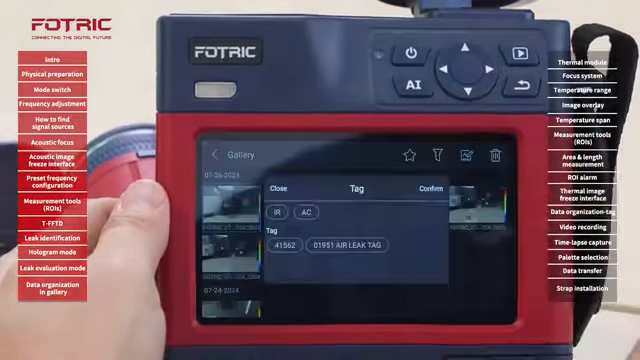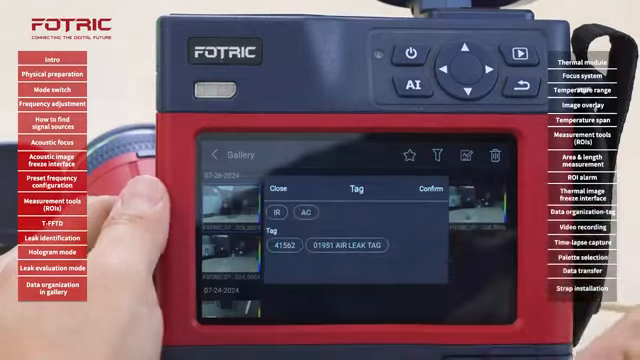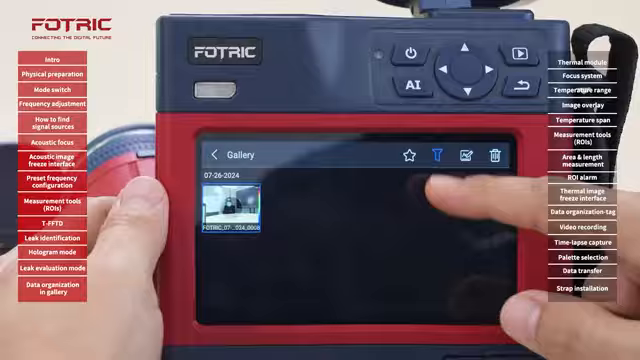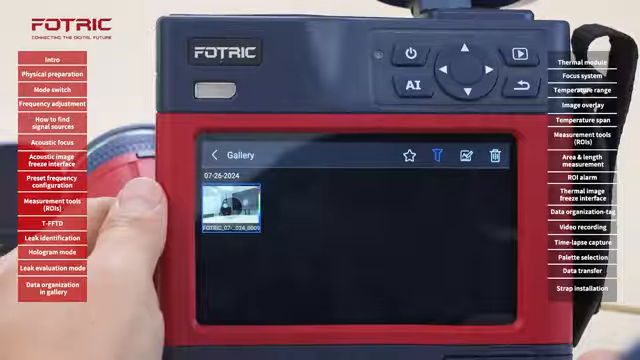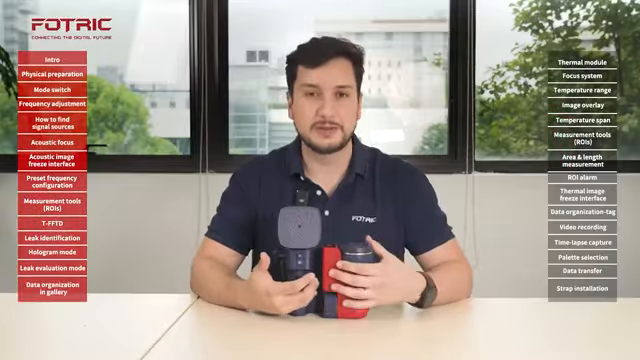I will tap on the funnel and I will see the specific leaks that I have found. So if I want to identify the 01951 leak that I took first, I will tap here and there I'll see it. But if I want to see a different one, I tap the different tag and then I will see the second one.